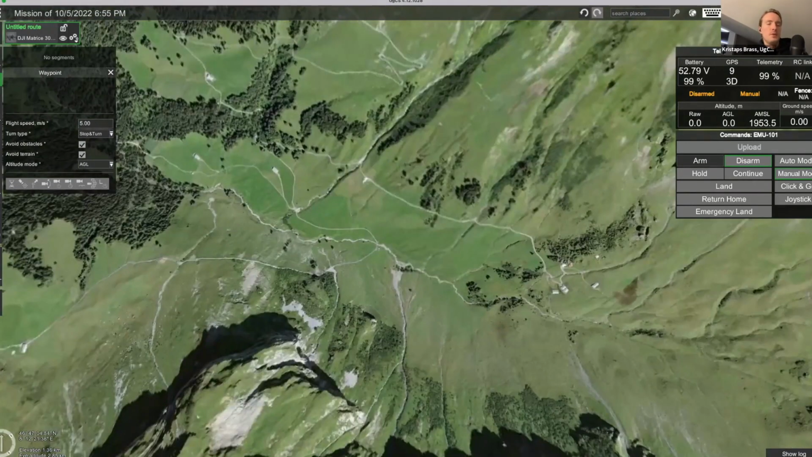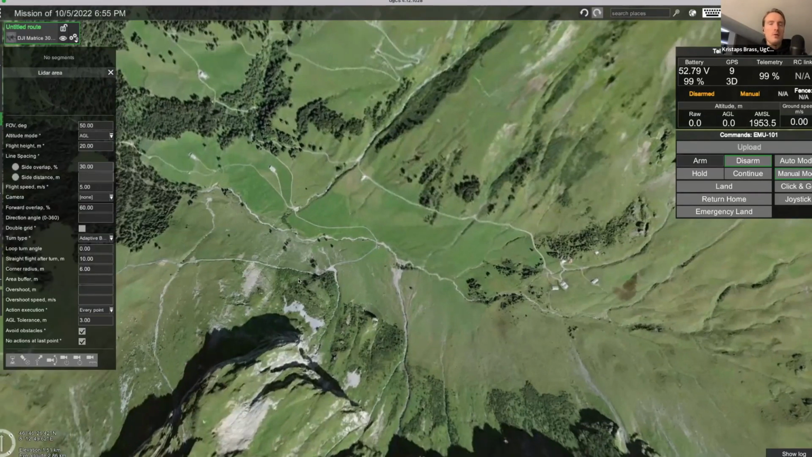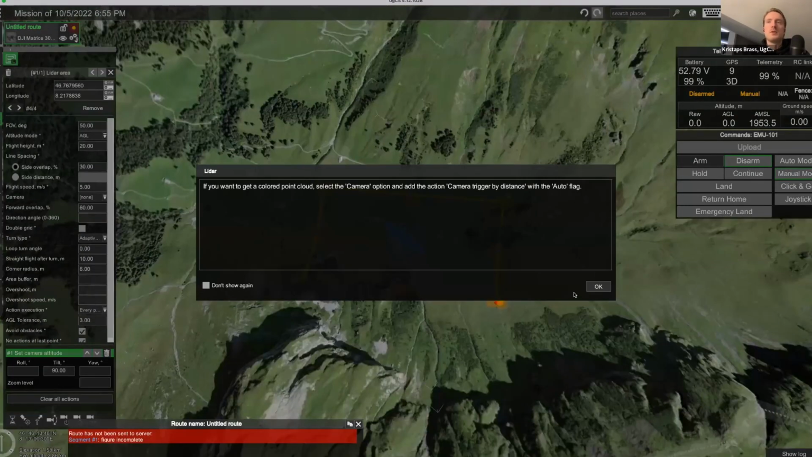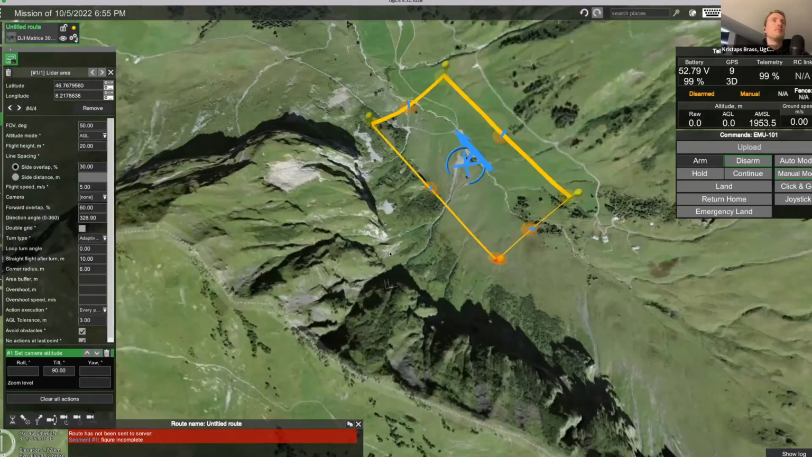Let's start with the LiDAR area. For the LiDAR area, you can select the LiDAR area tool over here. Then, holding down the shift button, you can press and add points here on the map. Once you're done with that, you can press enter to complete it. And then you can also adjust the direction angle using this arrow here.